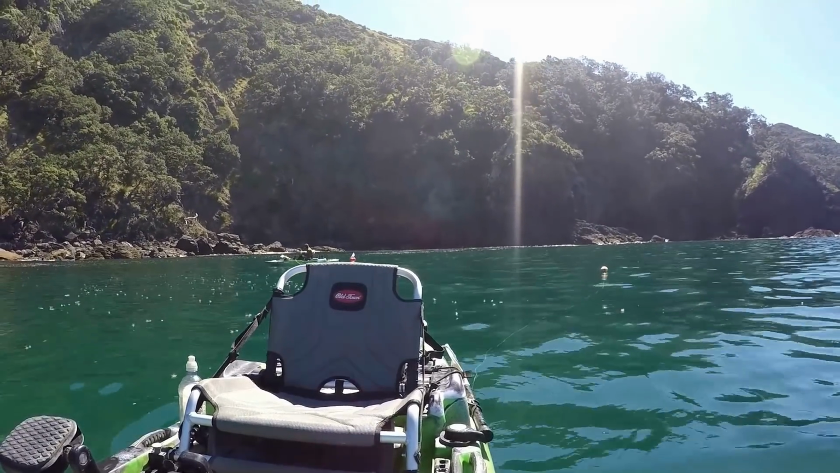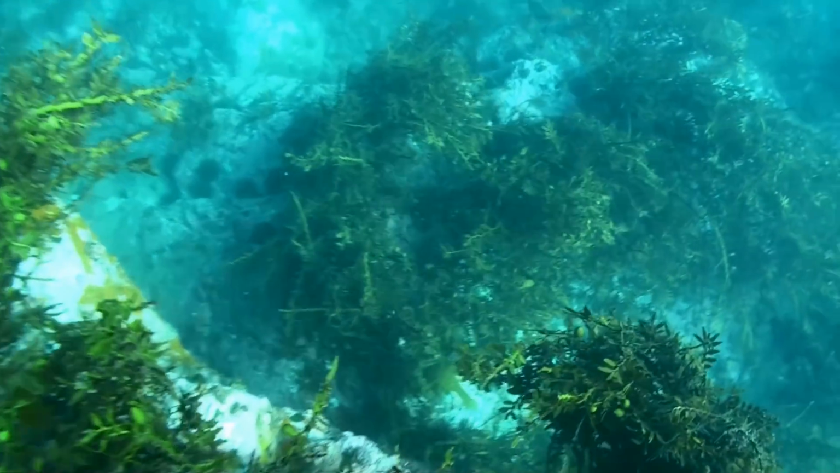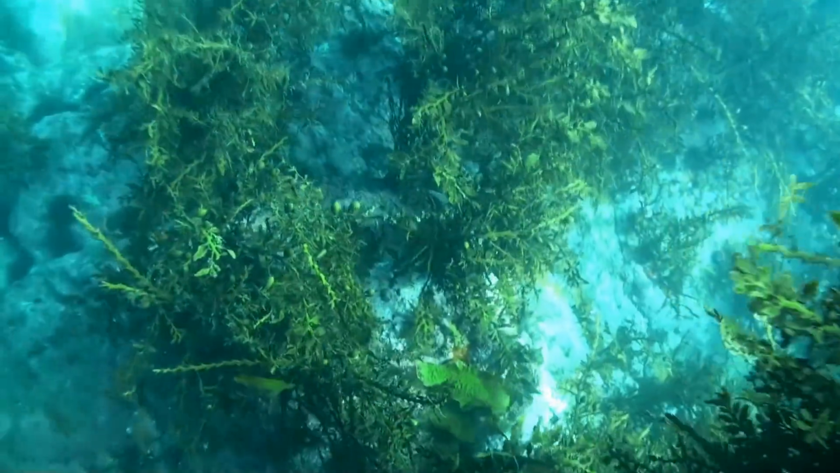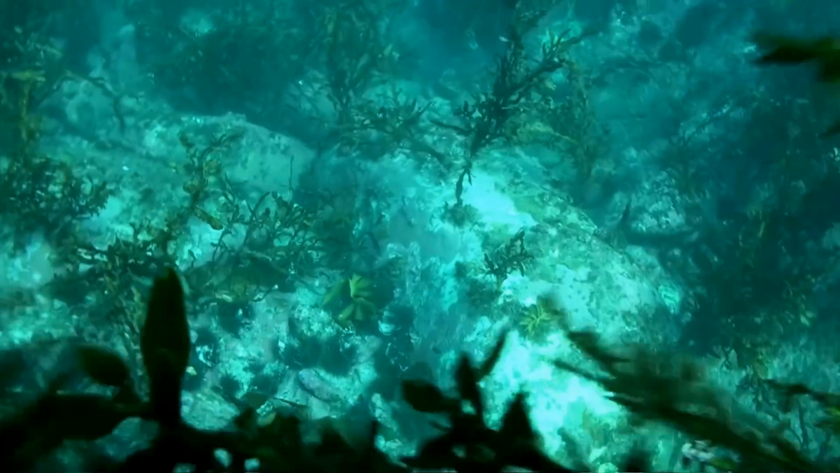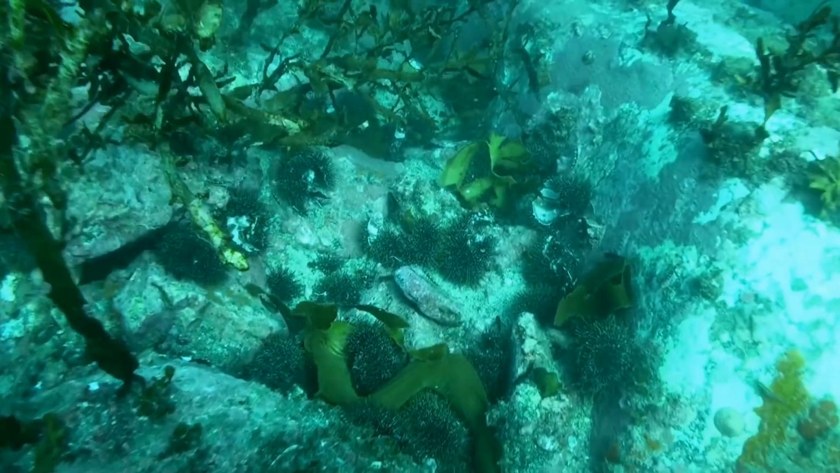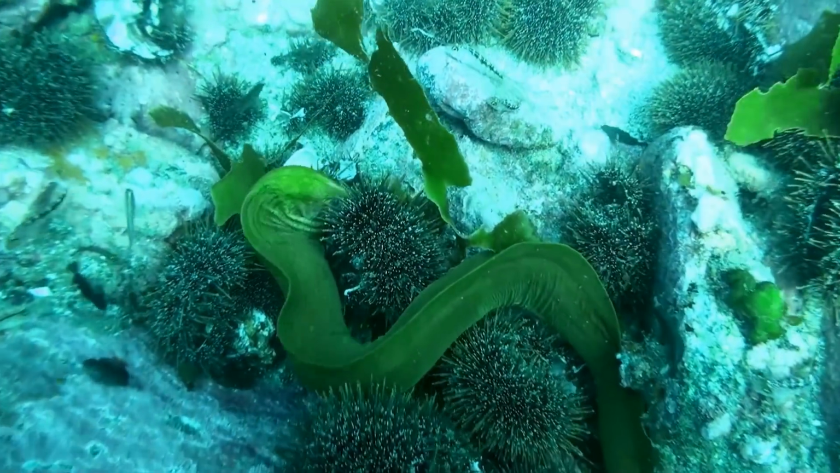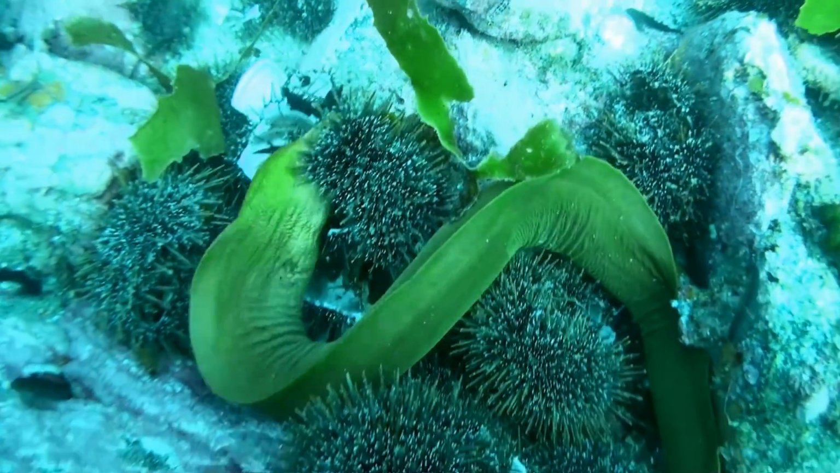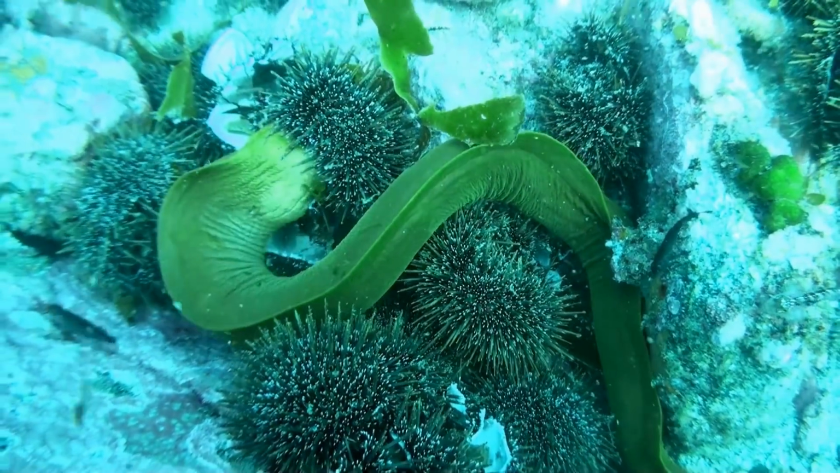Conditions were near perfect, yet the visibility was not so great, and I spent quite a bit of time looking around for any remote areas that contain lots of fish life. It was a beautiful area though, with lots of ledges, and I did manage to find some kina, so cracked some open, and that brought in this moray eel. I spent a little bit of time checking him out and filming him before he got spooked by me getting too close to him and headed off away from where I was.